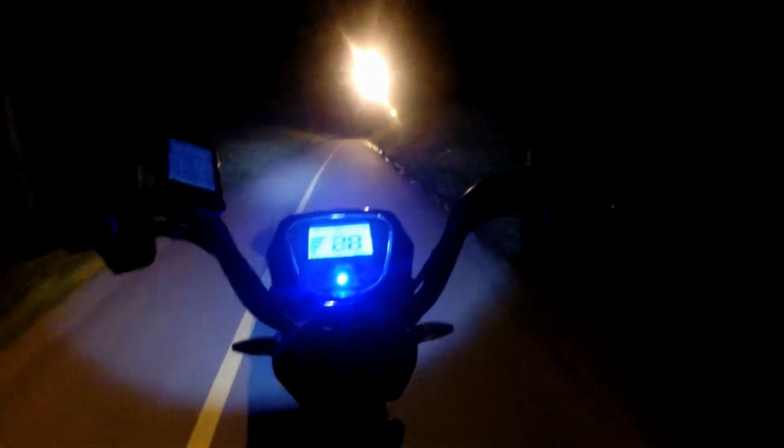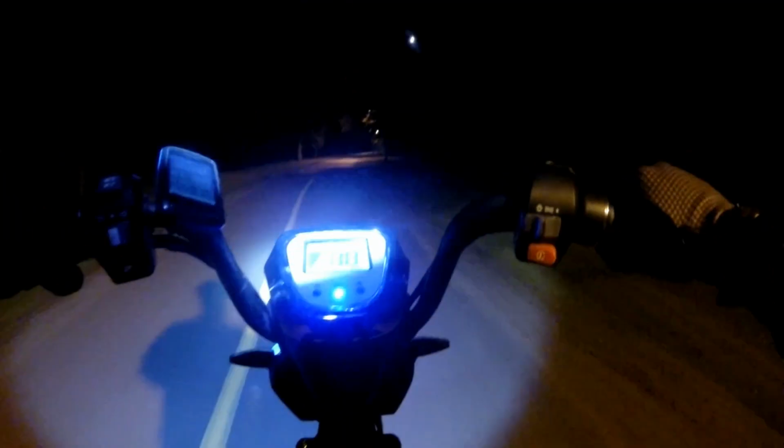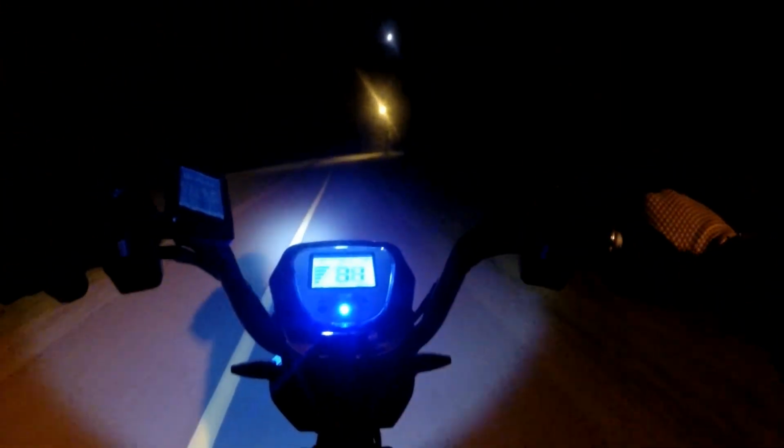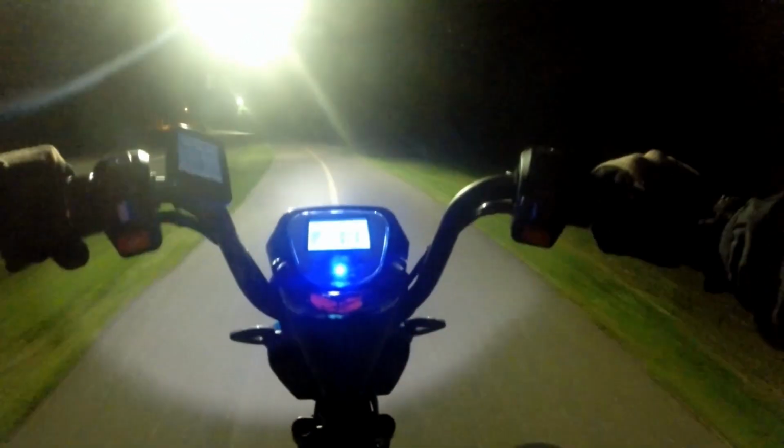What goes down must go up, so another gradual hill here, where speed is dropped to 23.7, and now we're accelerating again. We're still going uphill. Now I'm starting to get cold after I looked at that temperature.